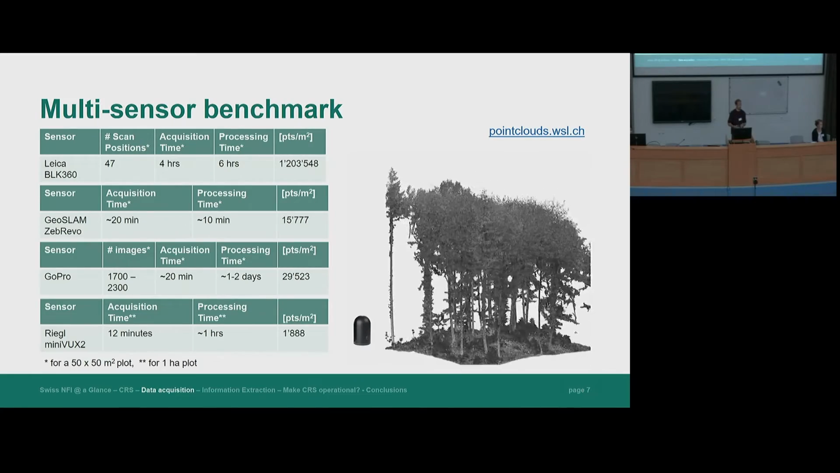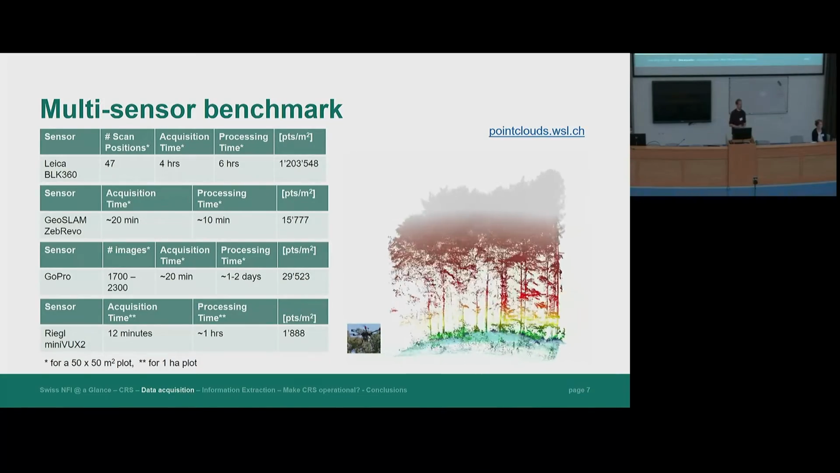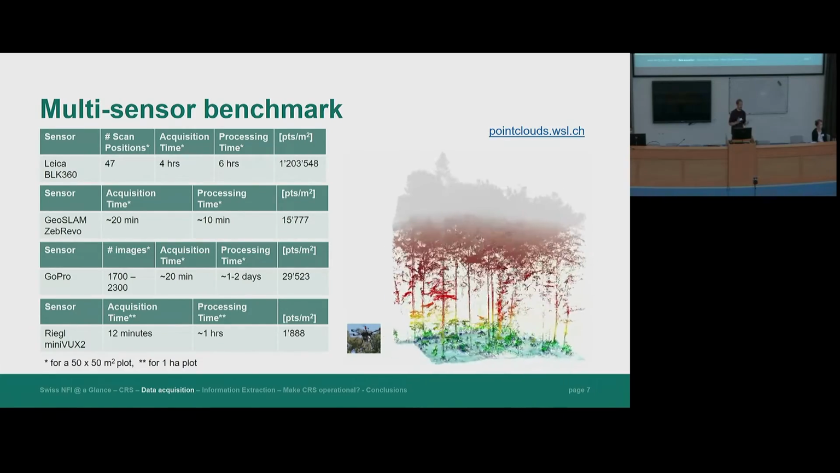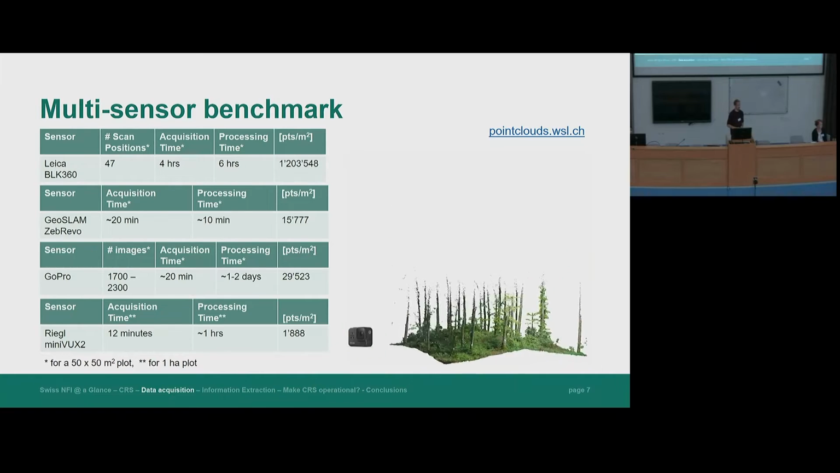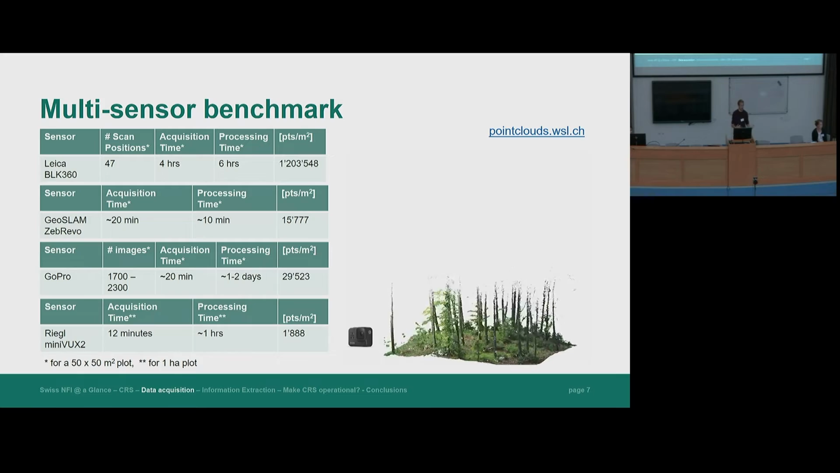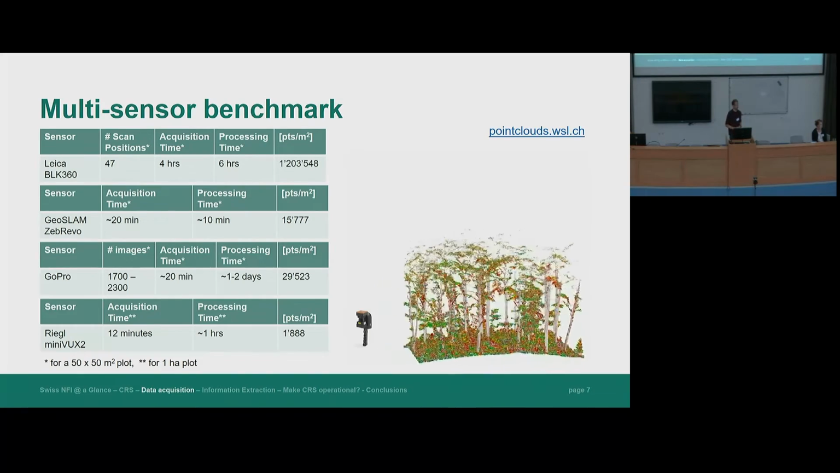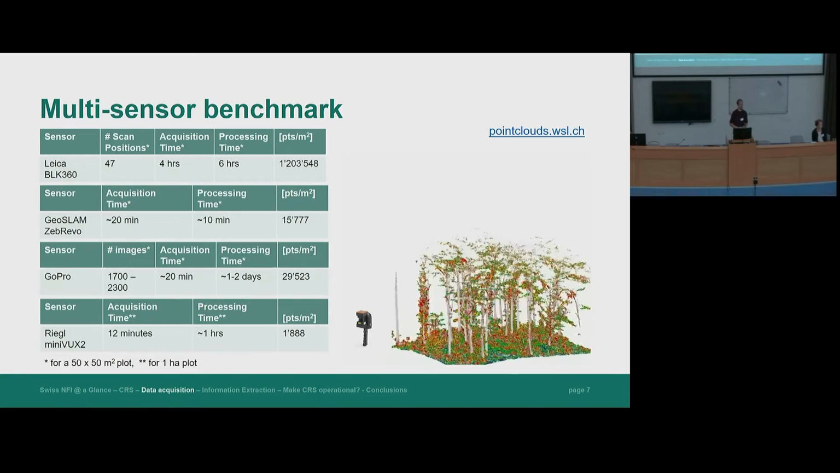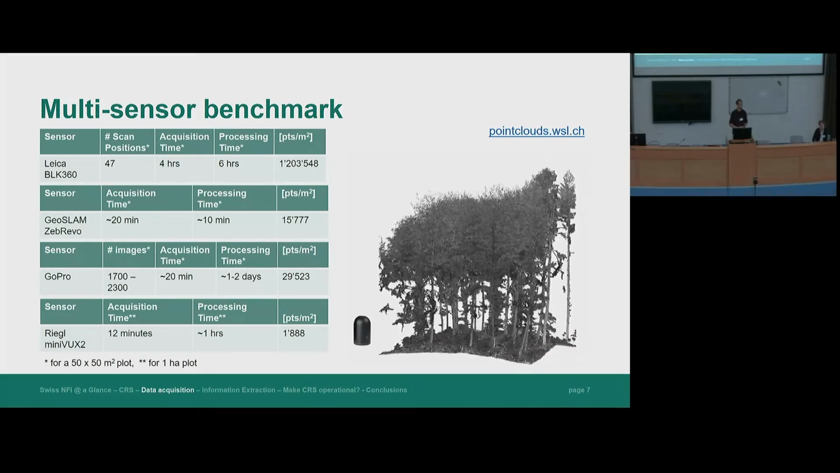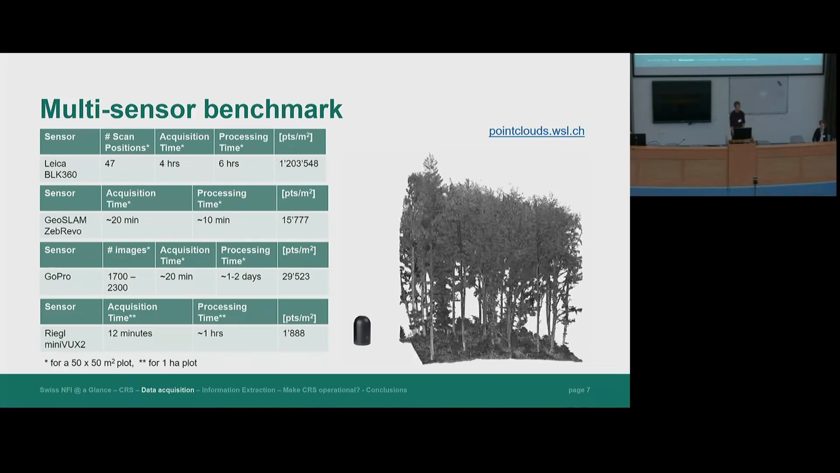So with the mobile approaches on the ground, it's quite fast, between 10 to 20 minutes. However, with terrestrial laser scanners, we usually need up to several hours to acquire the data, especially if we use quite a lot of scan positions. For this plot here, it took us nearly 50 scan positions to get a full coverage. If you're interested in these point clouds, you can also go to the webpage pointclouds.wsl.ch. You will find all the acquired point clouds in this kind of Potree viewer where you can click through all the acquired point clouds.